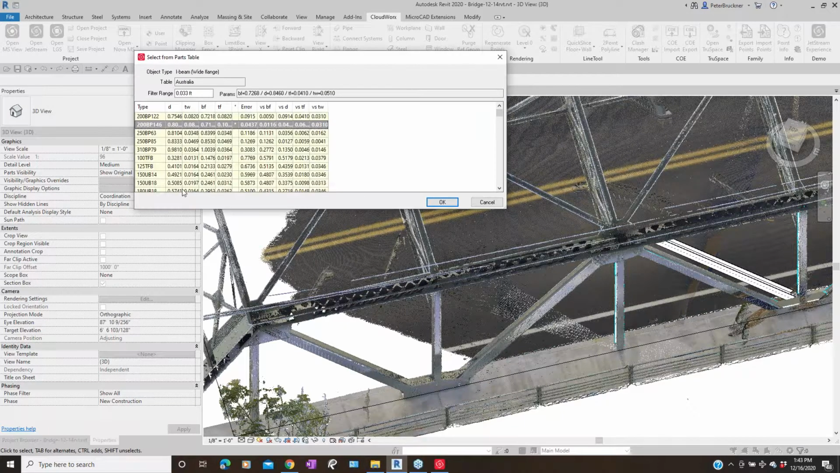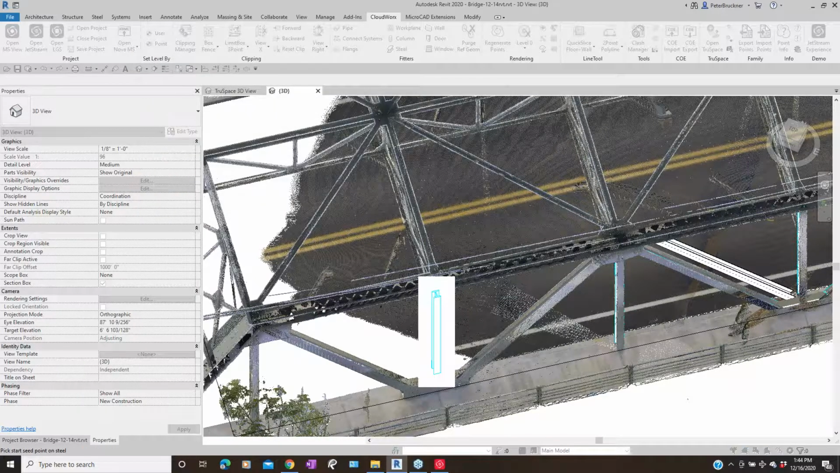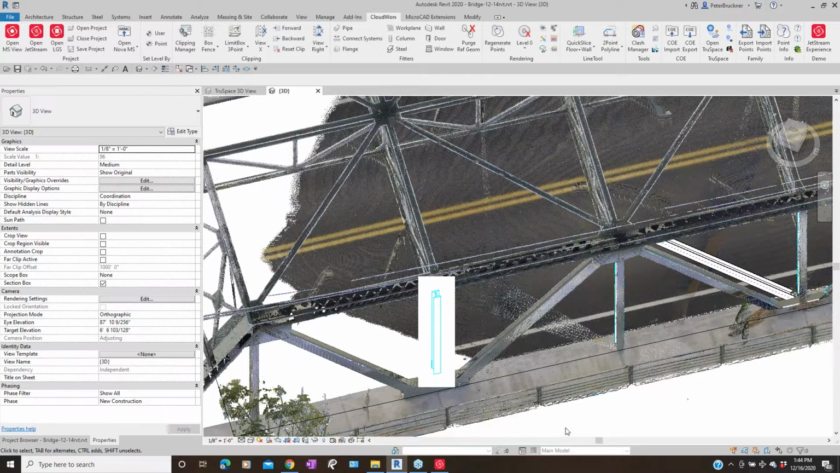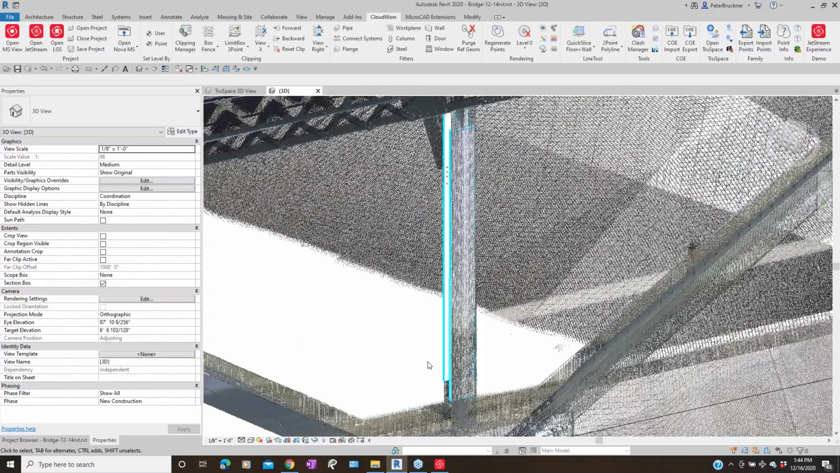It's going to think about it. It's going to present me with a likely candidate, and I will click OK. And there it is. It's superimposed a real steel column right over the one in the image. You can see it's exactly in the right spot.